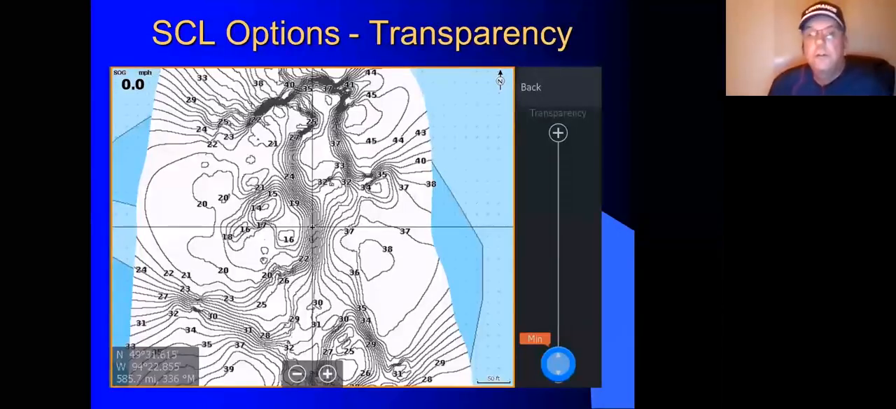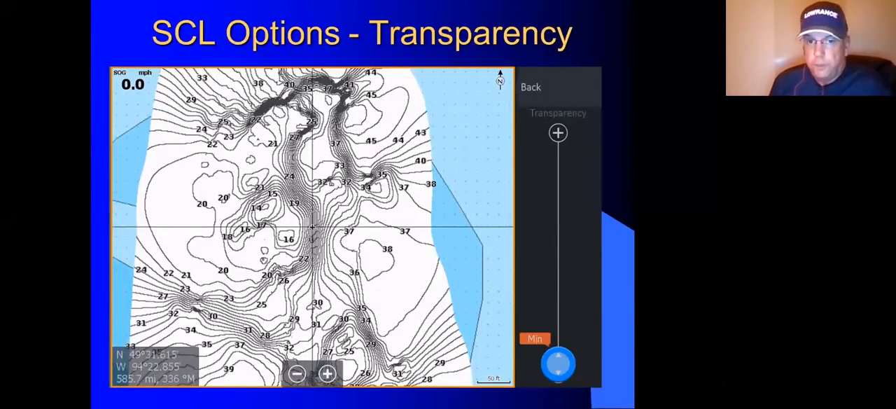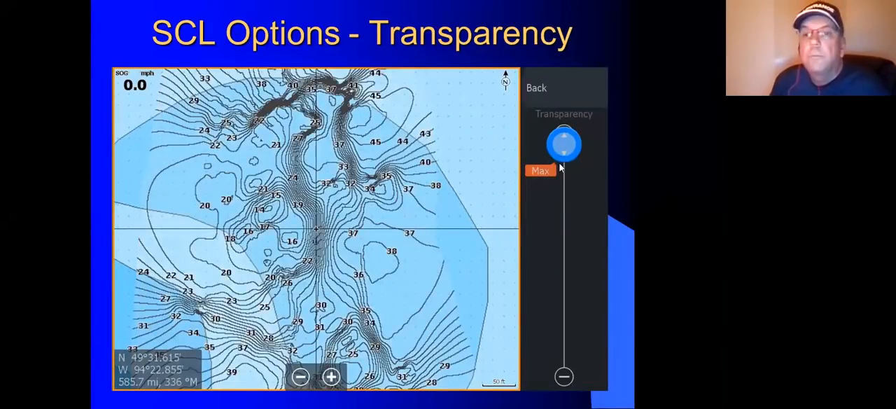If I turn it to the minimum, all this white area is all the data that I just created. This is on a different location. The area in the background here is what was actually on the original map card. So if I change that and turn my transparency to max, I can actually see both.